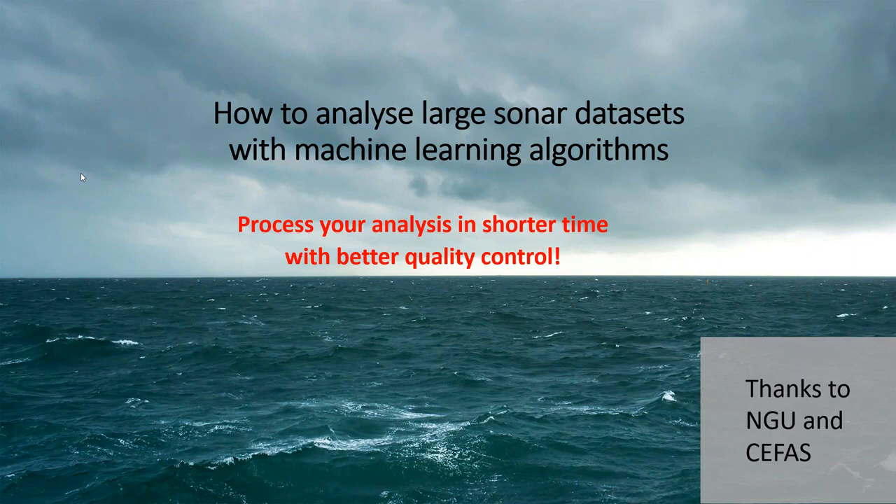He was also speaking at a conference recently, and this is a version of the talk he gave at that conference about processing large sonar data sets with machine learning techniques in our eCognition developer software.